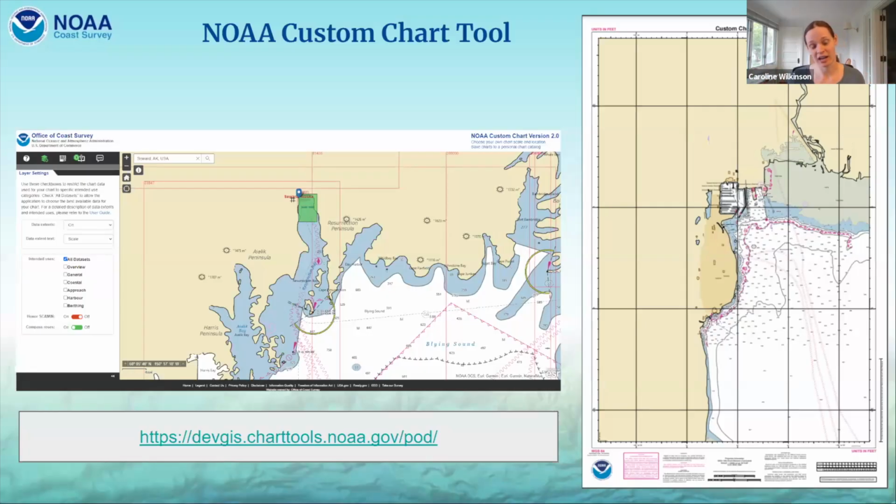However, we did create a NOAA custom chart tool. And this allows you to take what is essentially a screenshot of our electronic product and make it into a PDF that you can then print at whatever size you would like, a small piece of paper or a chart plotter like a poster printer. So if you're interested in playing around with this tool, you can still make a paper product. It is derived by a computer, so it doesn't look quite as nice as those that were hand-drawn by these beautiful artists in the past, but it is a product that can meet your need.